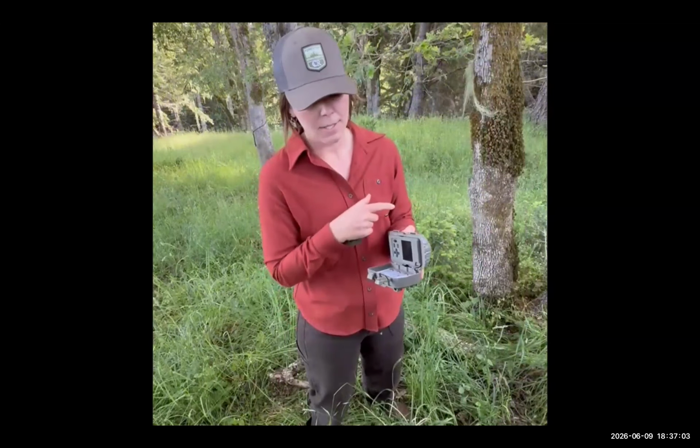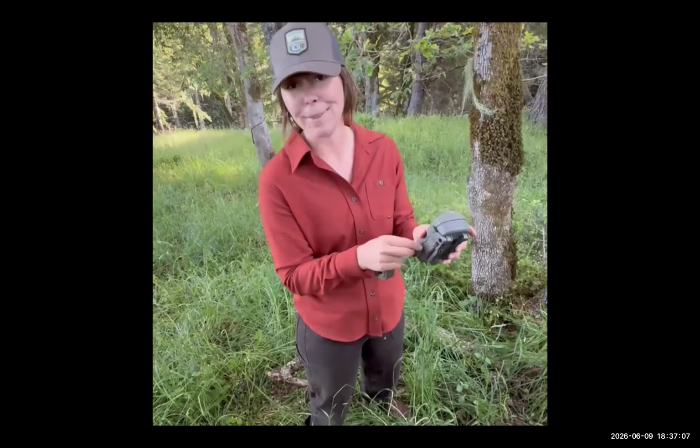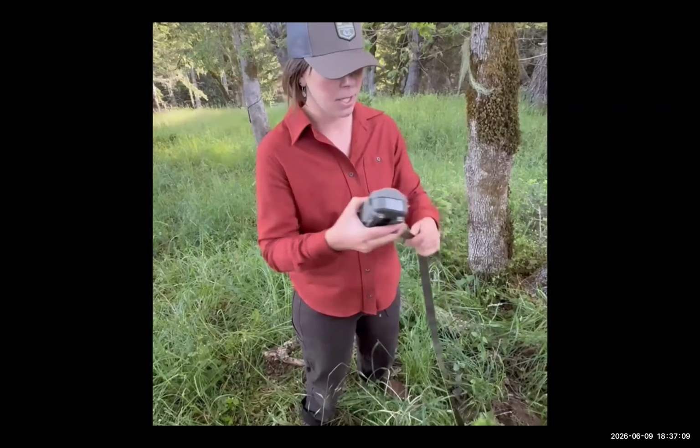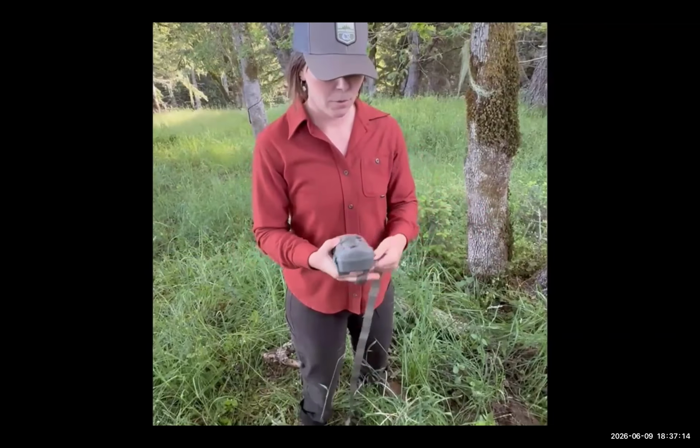Once your settings are how you want them to be, you can close up your camera. And again, this is going to vary by model. Put some kind of a strap or cord through the camera.